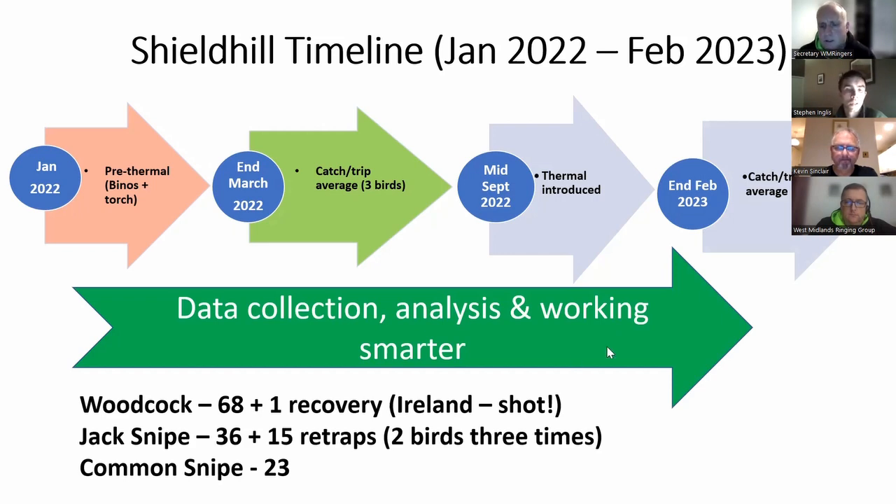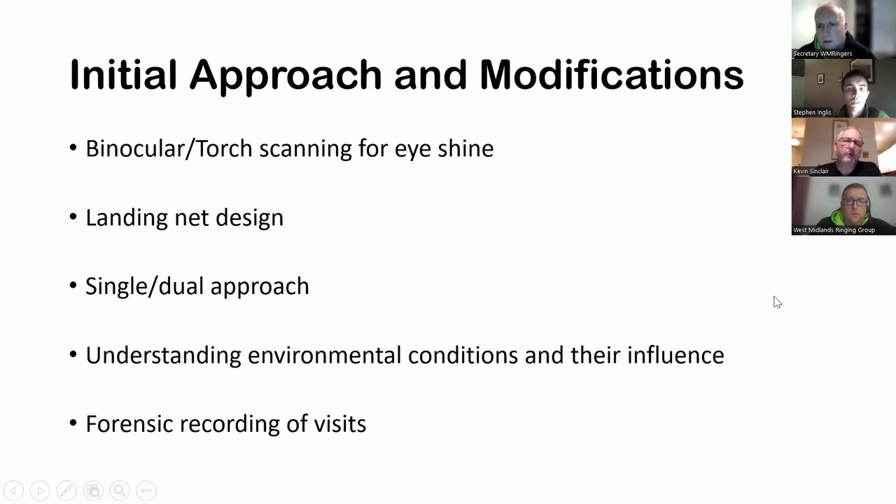Okay, cheers, boys. Excellent. So in terms of our initial approach, and again, just to give you an idea of how things have changed over time. So I mentioned at the beginning, binocular and torch scanning for eye shine. That was how we started off. Landing net design was a modified carp net with initially a carbon fibre pole, and I'll treat you to a wee bit of video in the next slide, which might entertain some of you who've refined your dazzling and catching technique.